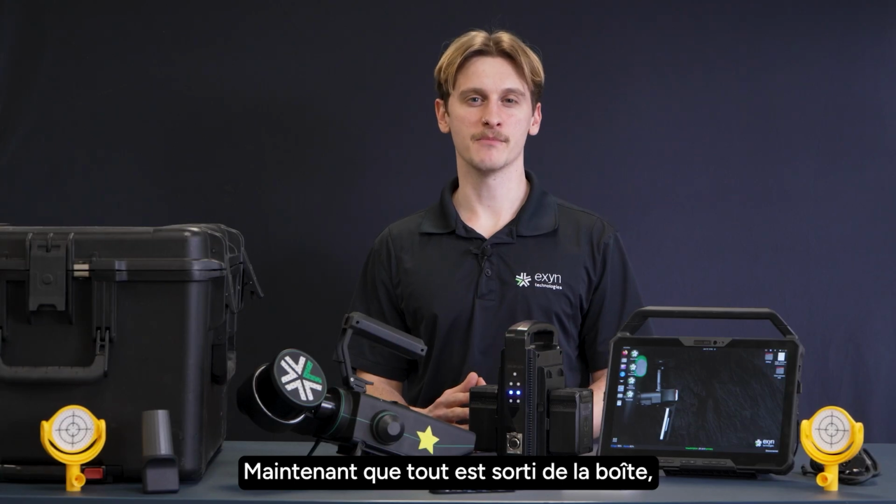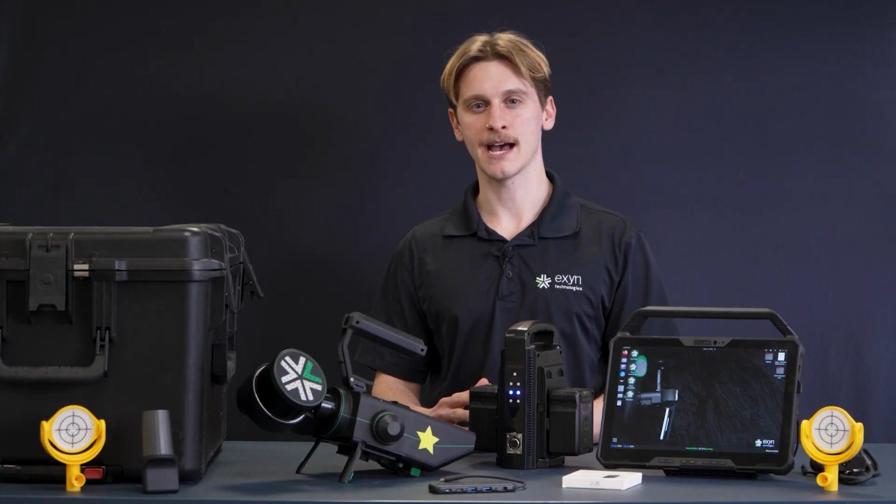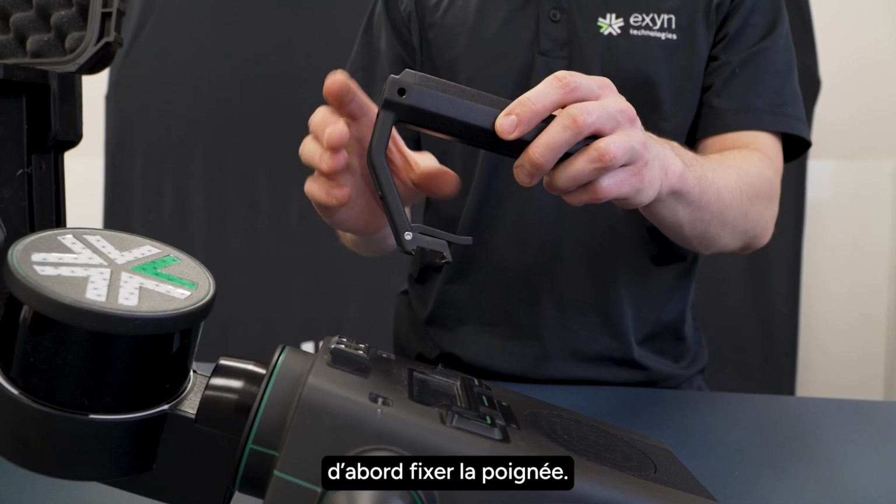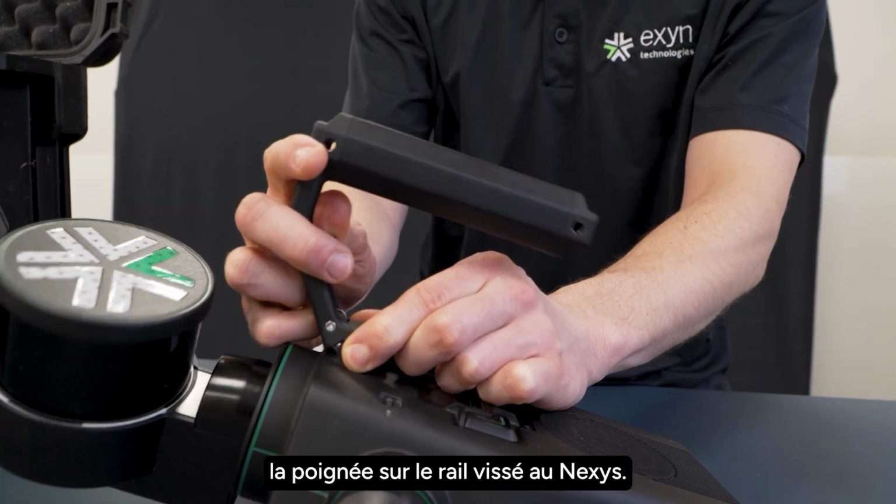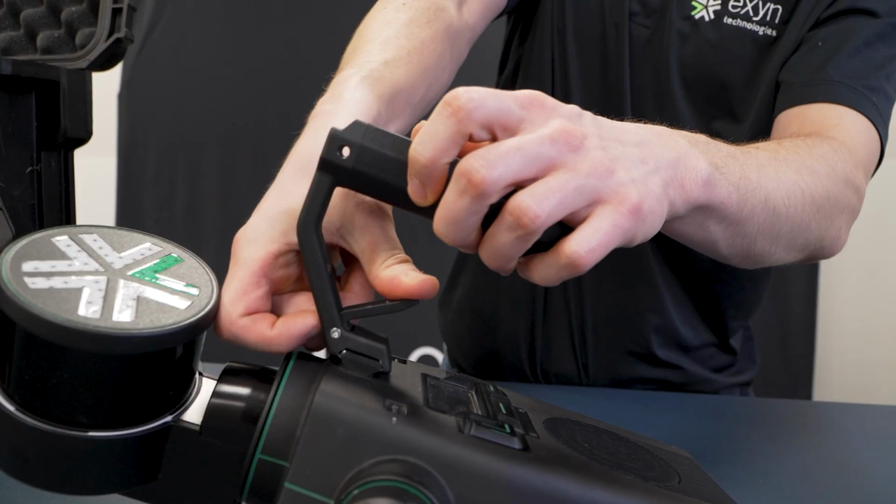Now that we've got everything out of the box, let's get started with taking our first capture. Before I power on the Nexys, I'm going to go ahead and attach the handle. Hold the tab upright. You can then slide the handle on the rail that's screwed down on the Nexys.